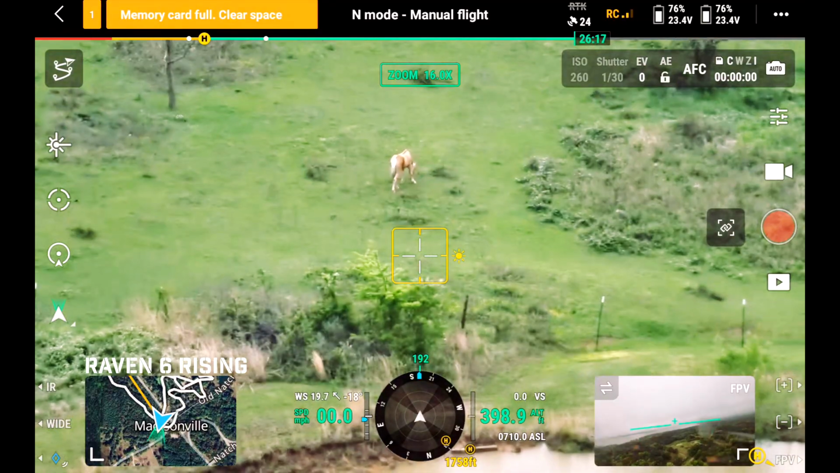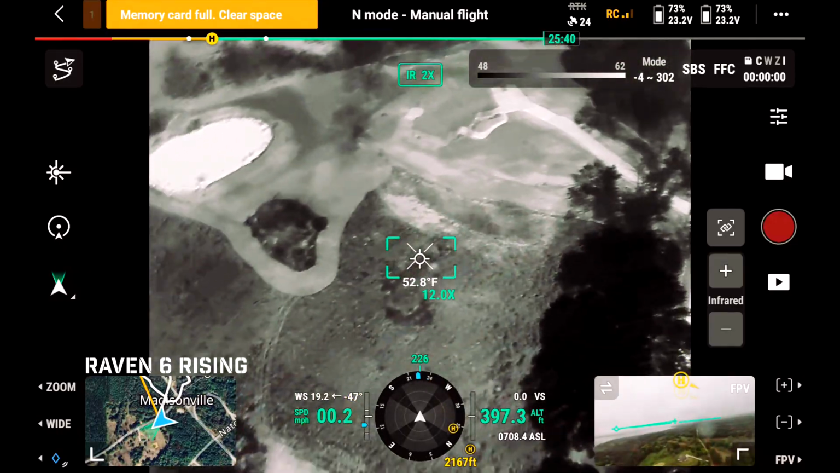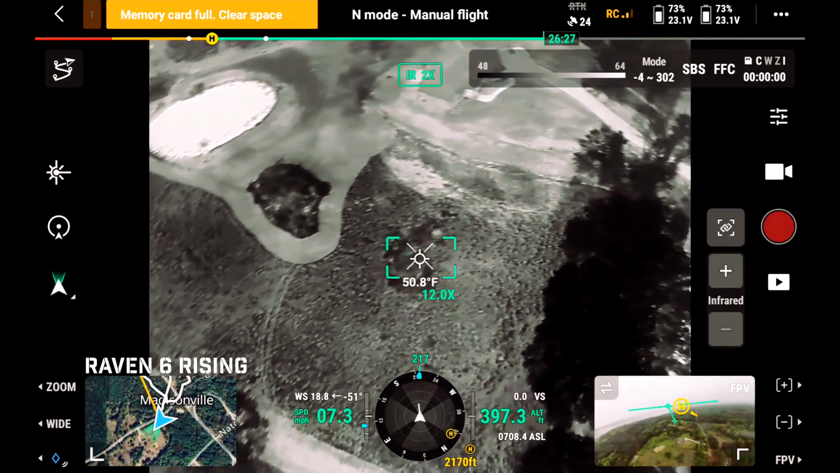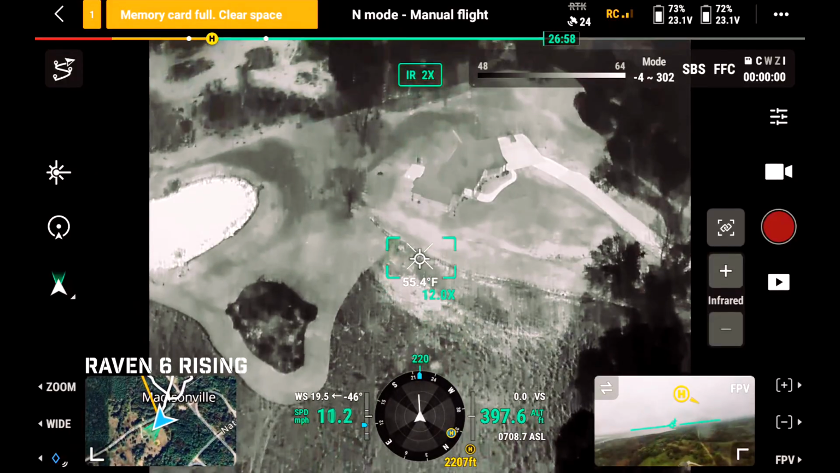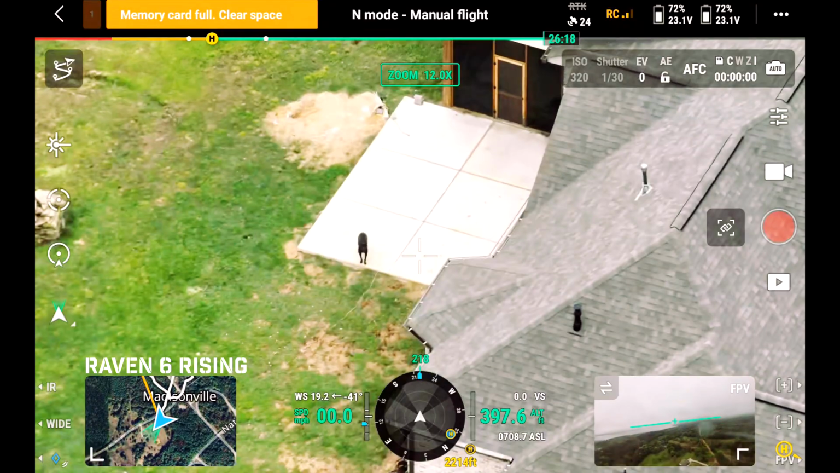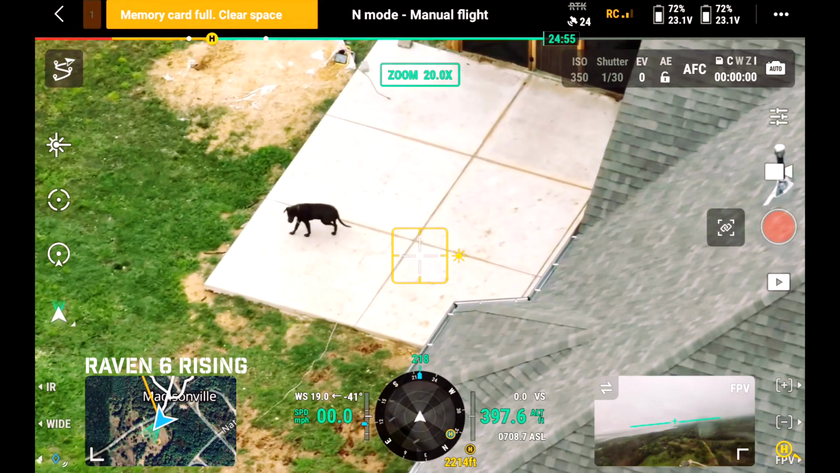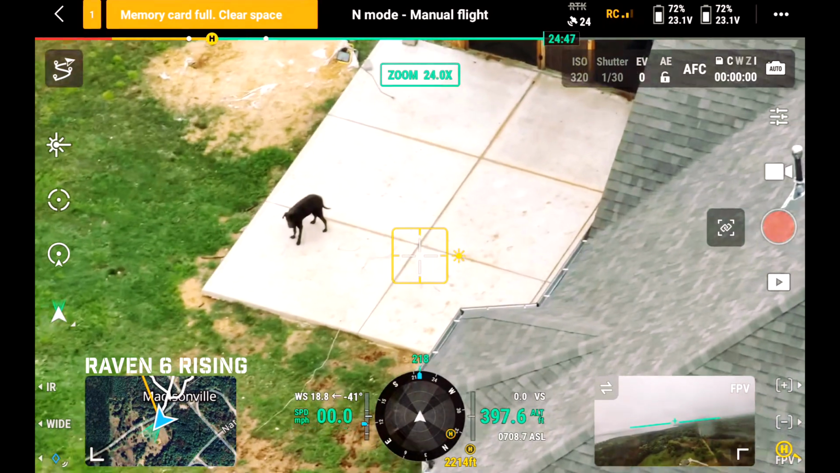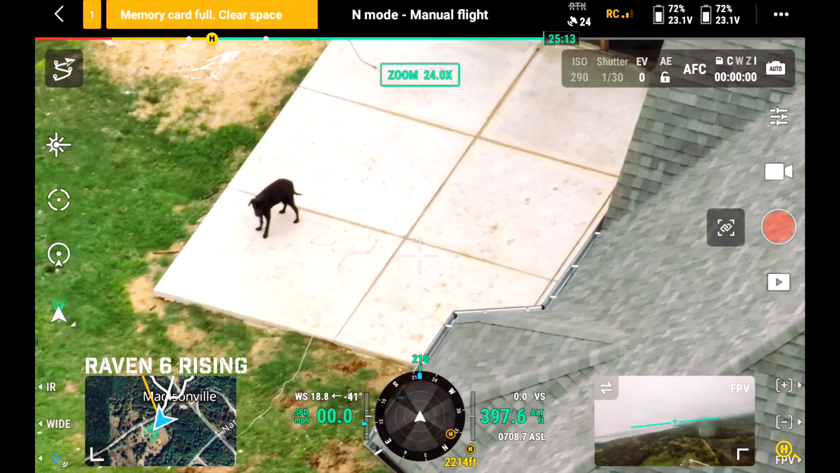Because you got to realize your other dog made it there and made it back. Right. That's pretty amazing. Right. And so that's why I don't understand. I can't see that being the right location where I saw on my maps. Oh, there's a dog. Black dog. Not him, unfortunately.